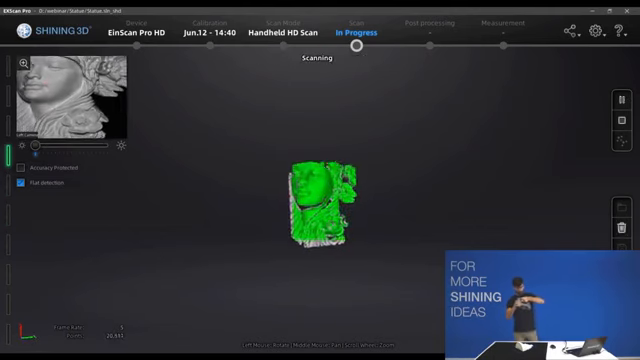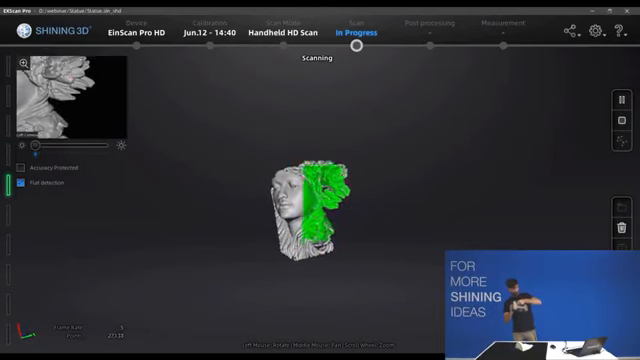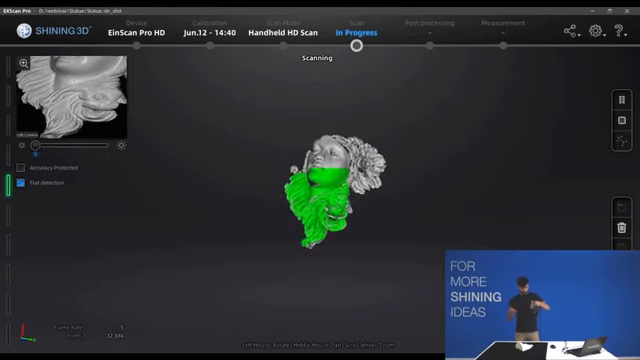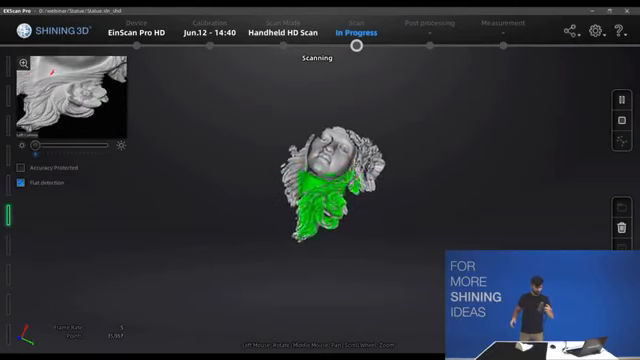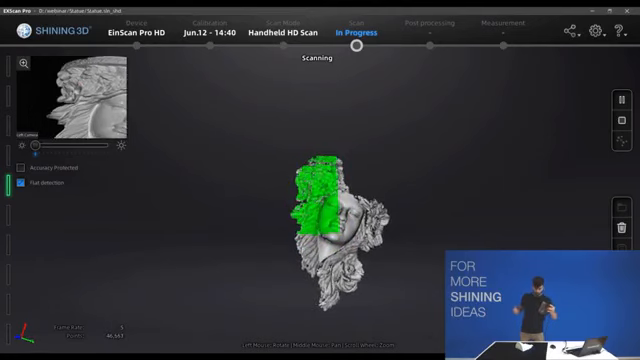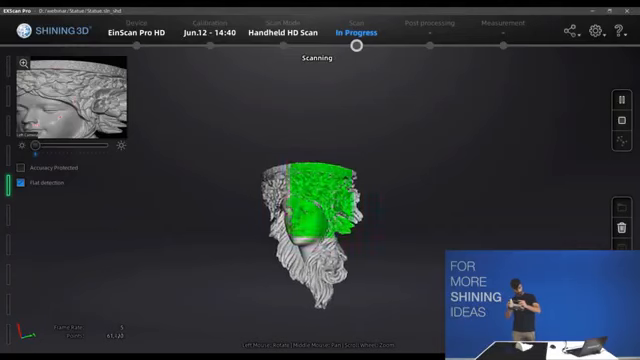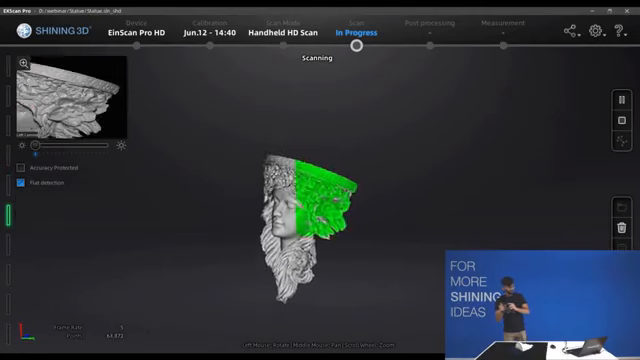And as you can see, one of the improvements of the EinScan Pro HD is that thanks to the new projector, which is more powerful, it's capable of projecting the stripe pattern, which was only available previously in the fixed scan mode. It's also brighter, so now it's possible to capture with higher detail these small features of each part, leading to very good and detailed results.